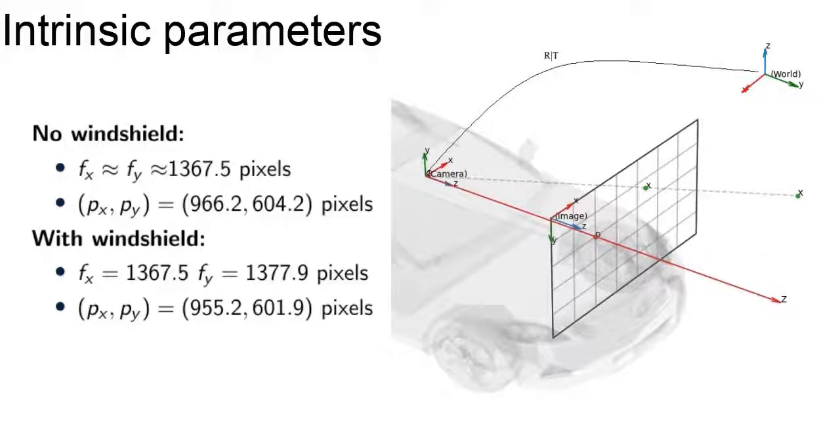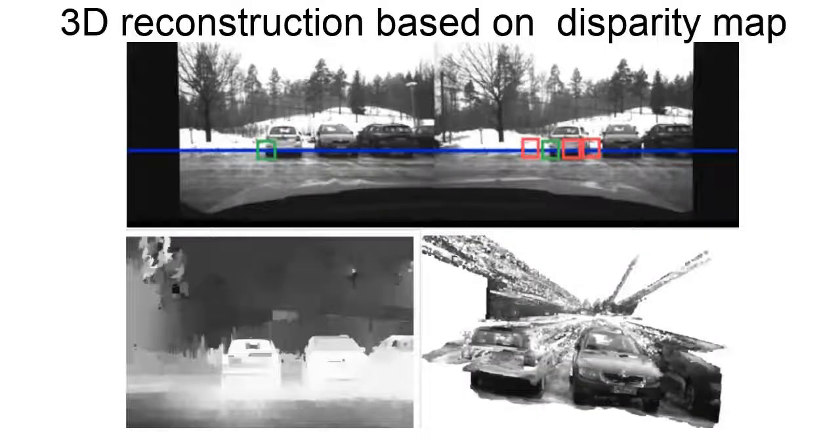It has been shown that a complete distortion model can deal with the introduced noise, even if not completely, it can decrease the windshield effect. Stereo images were rectified using rotation and translation between cameras. The 3D point cloud was generated based on the disparity map.